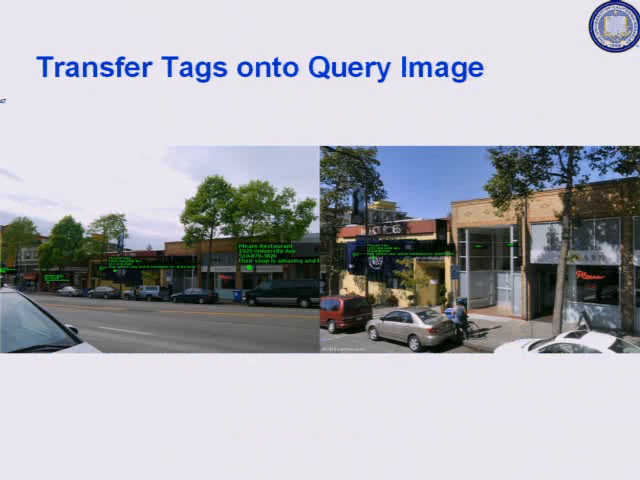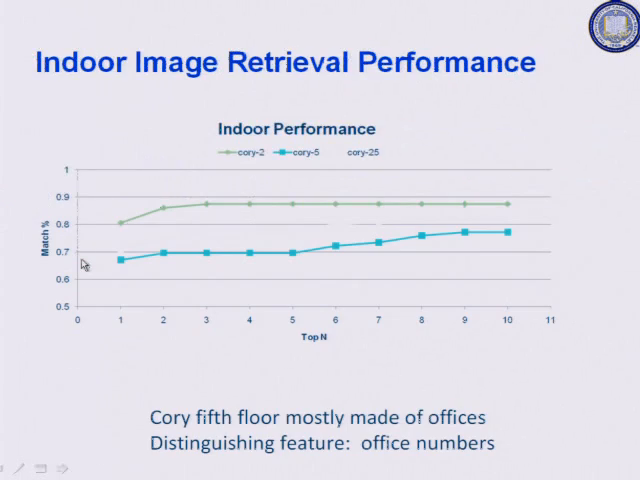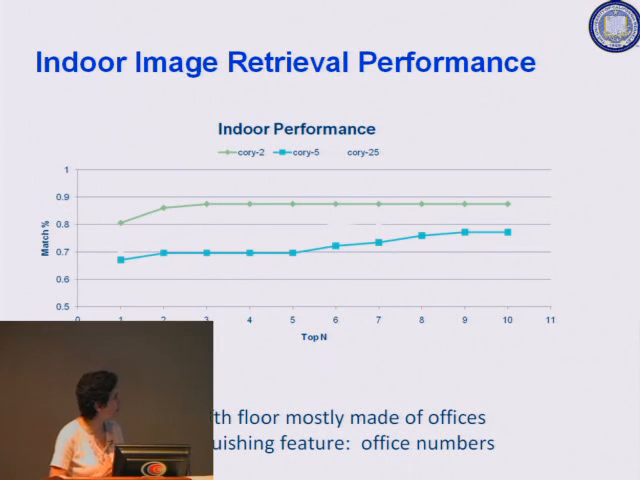If you do that, you can also do what's called tag transfer. So this is a query image from the cell phone, and this is a database image. You can transfer the tags from the database image into the query image. We've also done it for indoors. So we took the same models that we have for Cory Hall. We actually took a cell phone and used it to see, can we localize ourselves? We did it against the 2nd floor and the 5th floor of Cory Hall.